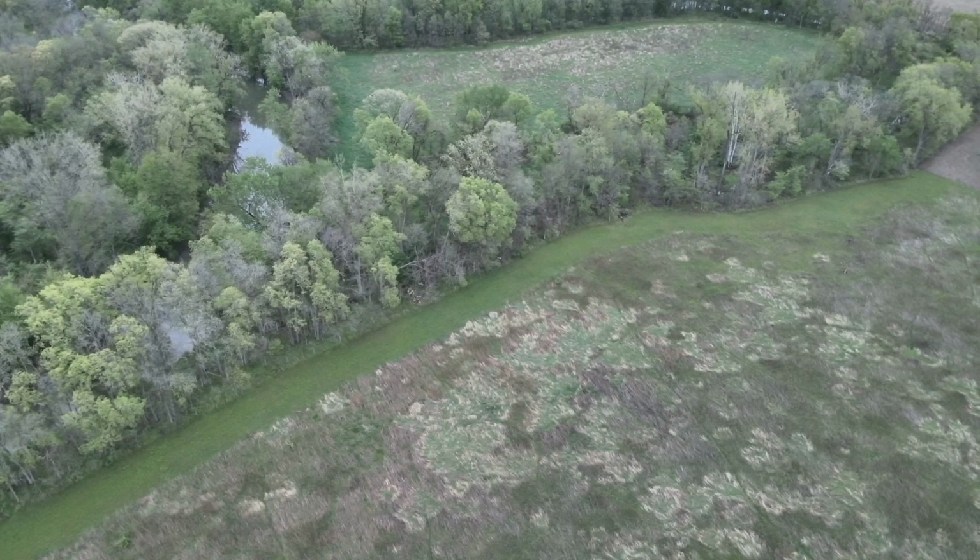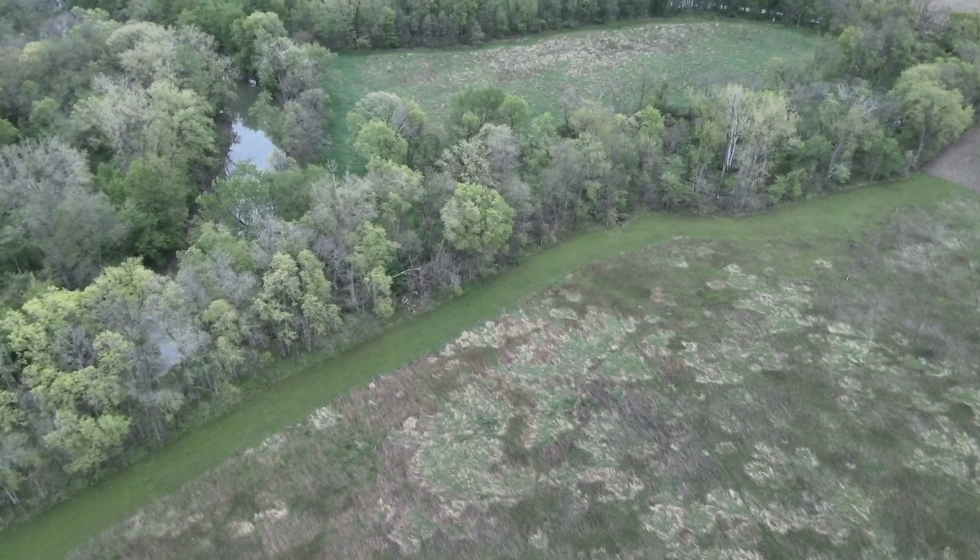So as I fly down the river, I'm looking for wildlife with the IR camera and looking for white hot spots, which are thermal signatures off of things that have retained heat. Because this is the morning and because it rained the previous night, the ground cooled off, so some items that may have given me a false heat signature no longer exist.